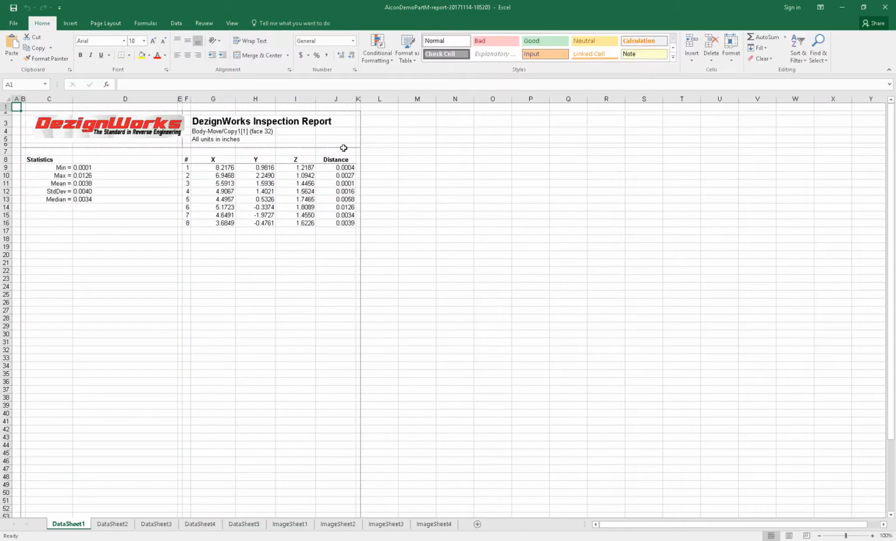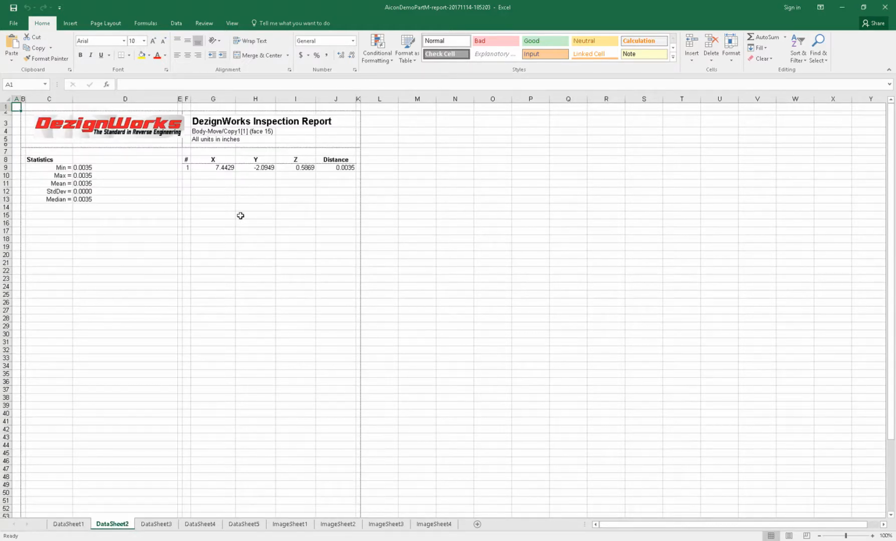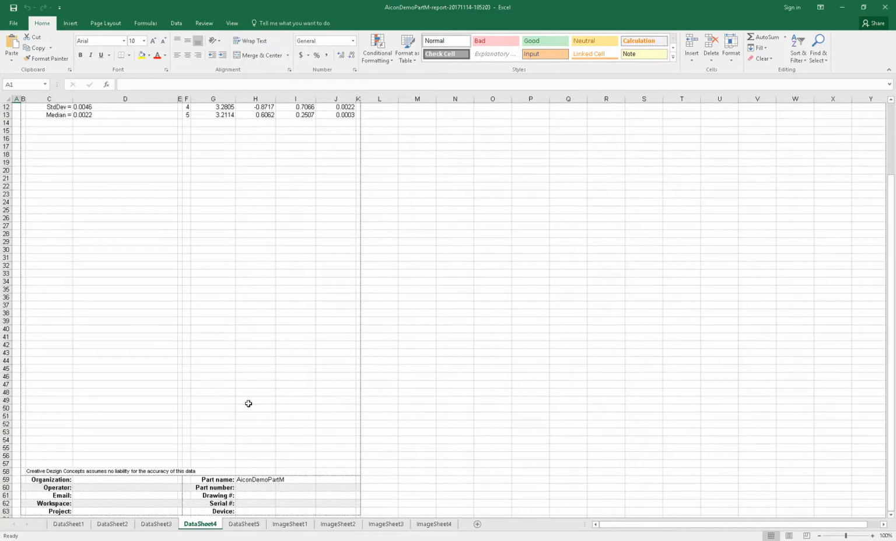So the report's going to be totally customized. This is telling you the min-max deviation and the points you chose for that face. At the bottom, you can add your organization, part numbers, everything you want to do. Here's your data sheets. Here's data sheet 2. On that face, there was only one thing selected. It tells you the min-max and standard deviation. So for every face you picked, you can have a sheet or you can merge them. Here's data sheet 3, 4. The bottom, again, total customization.